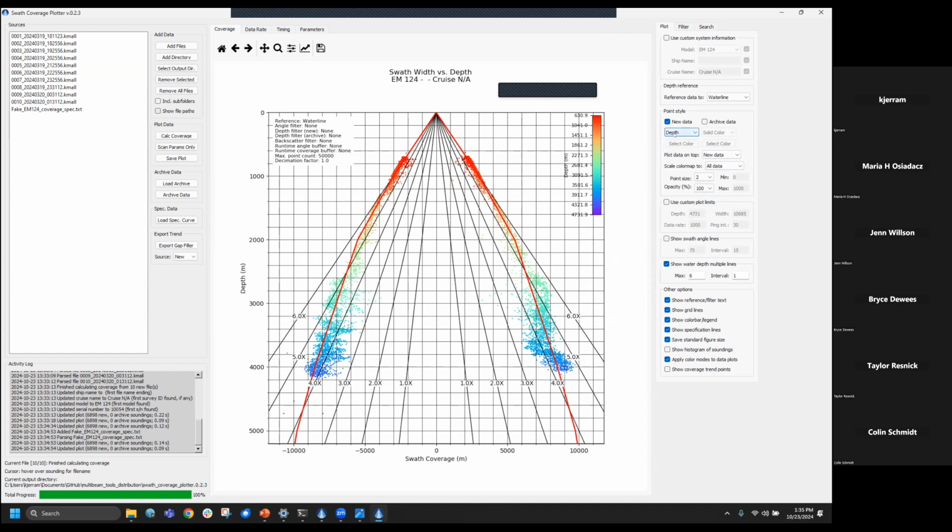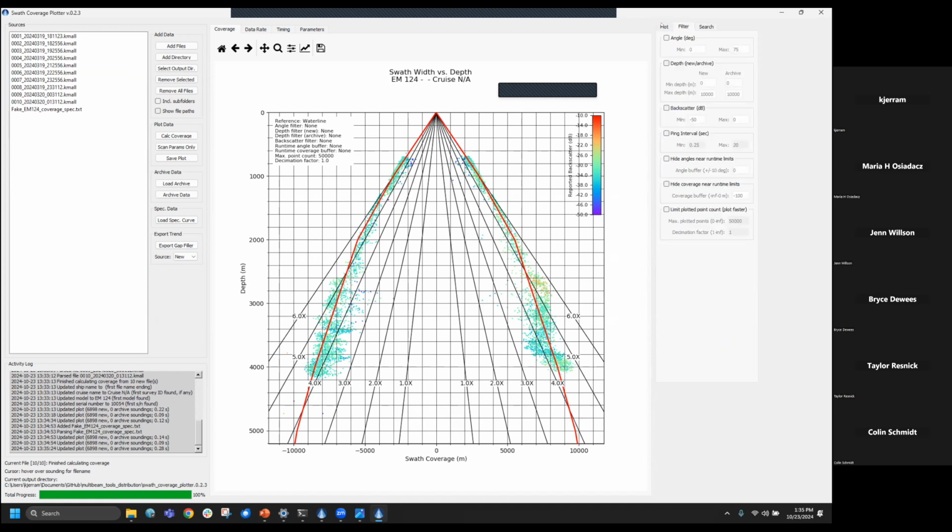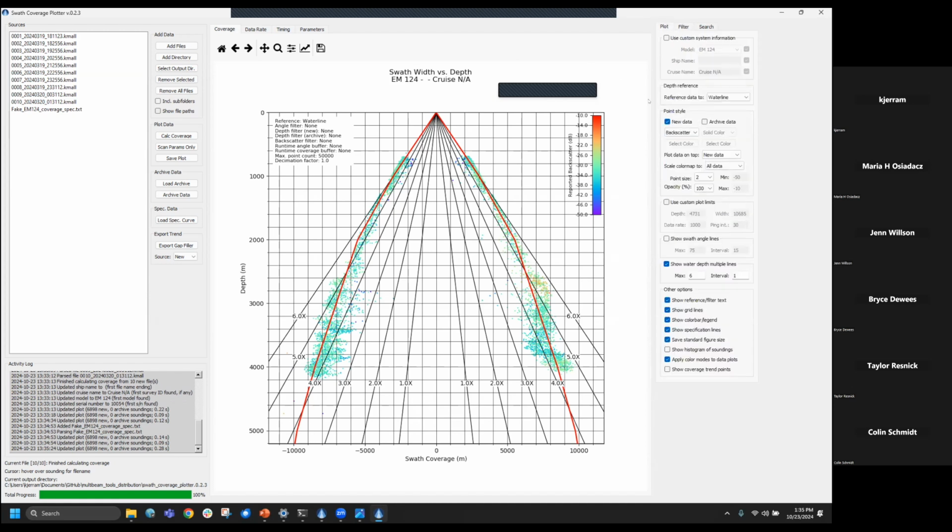There are a couple other ways to plot this. You can filter, you can color not by depth, but by backscatter. In this case, if you are going down a slope and you come across a really rocky or coral area where you have very high backscatter strength, that could bias your swath coverage results and make it look like you're achieving more coverage than you otherwise might. So you can actually filter by that. I can filter by angles, get rid of some outliers, so that at the end of the day, you have a plot showing your achieved coverage versus whatever parameter you want to visualize.